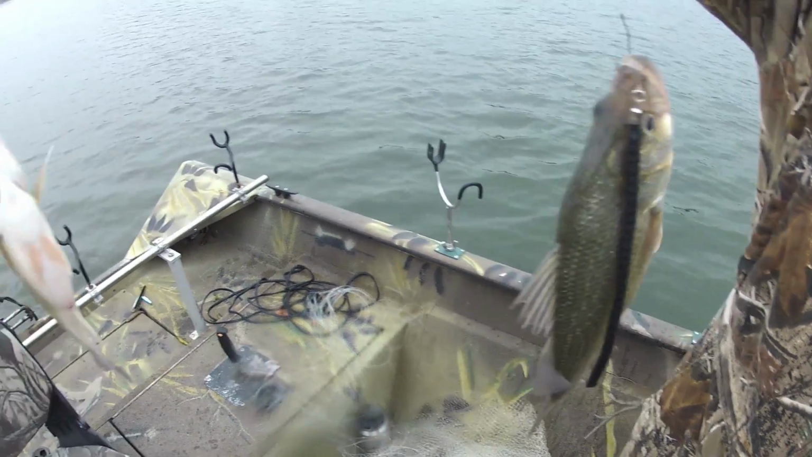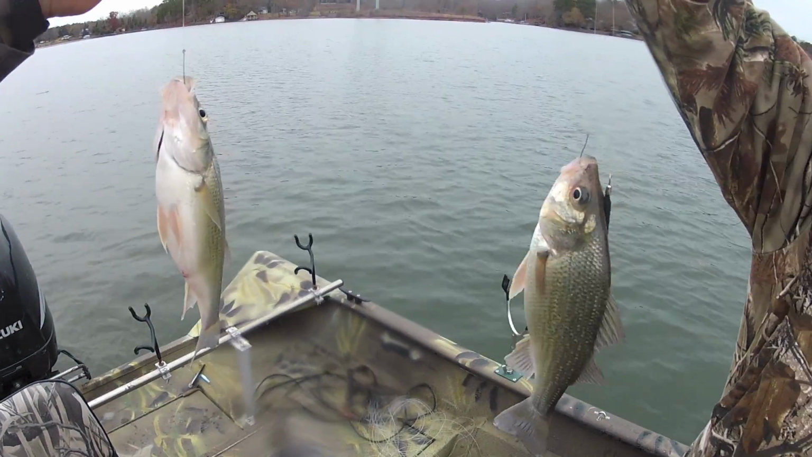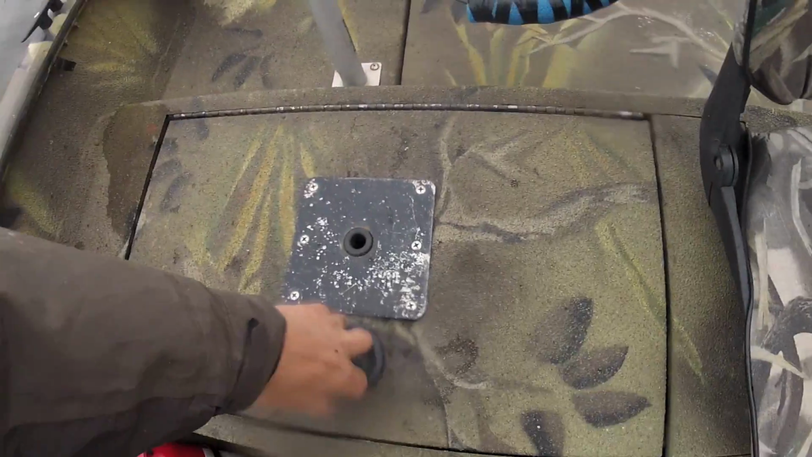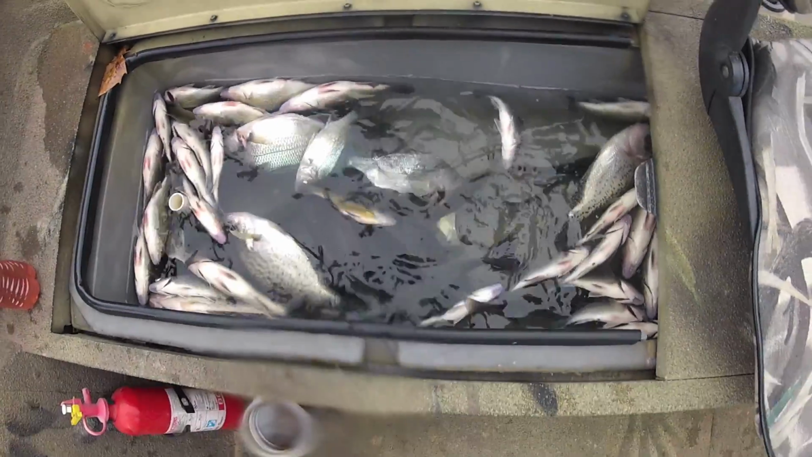And the man put the hook in them. That's some good size perch. Yeah, it was good perch. Sandwich perch. Let's see what our... It's a lot of fish. It's full.